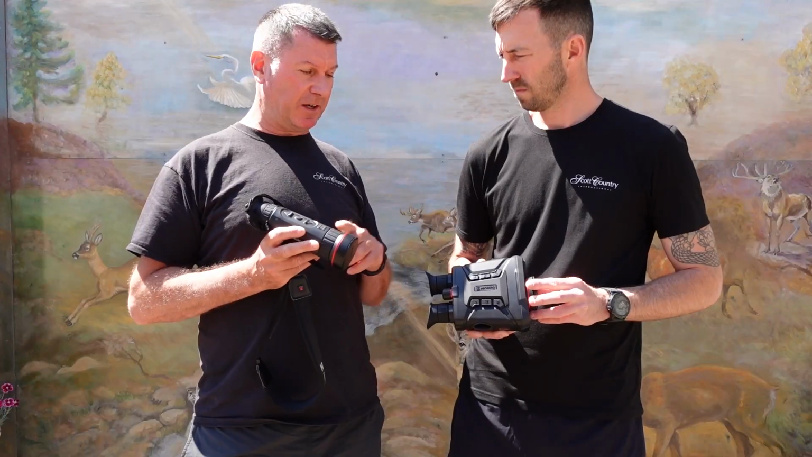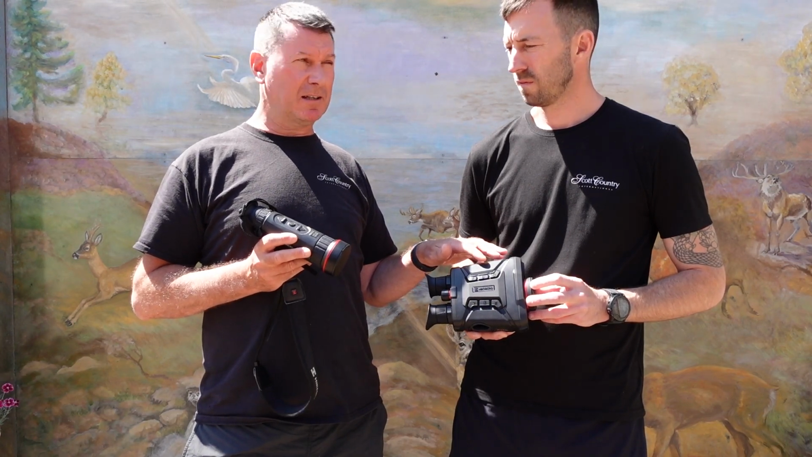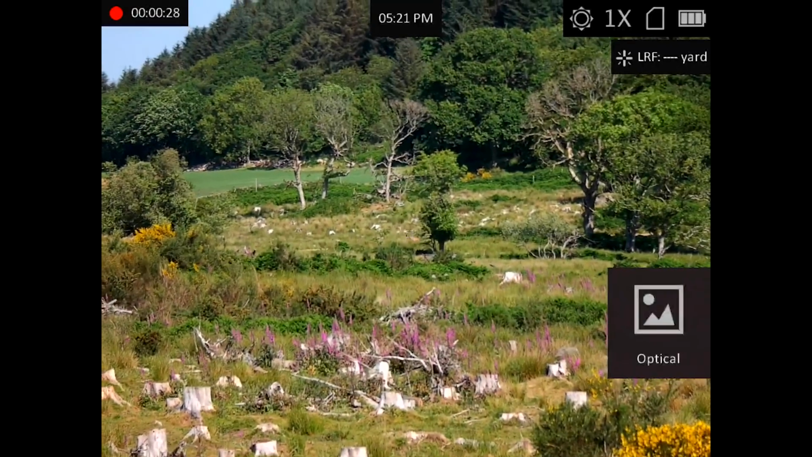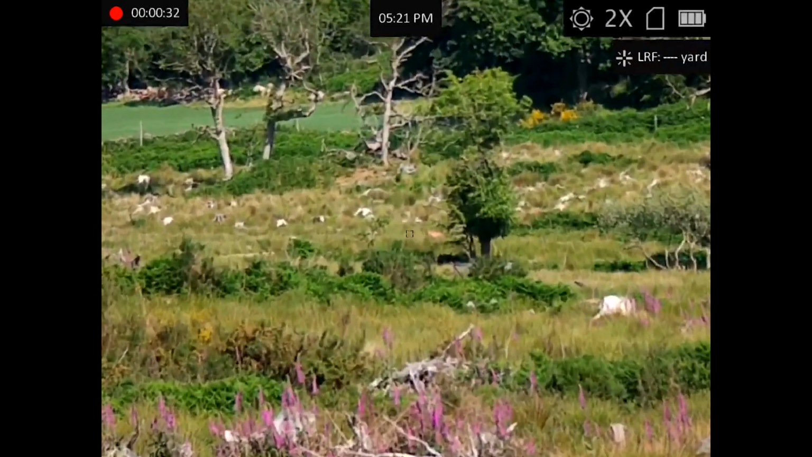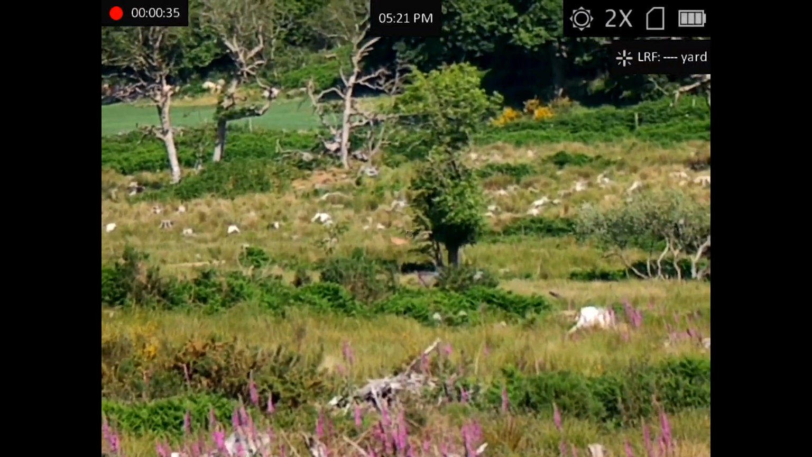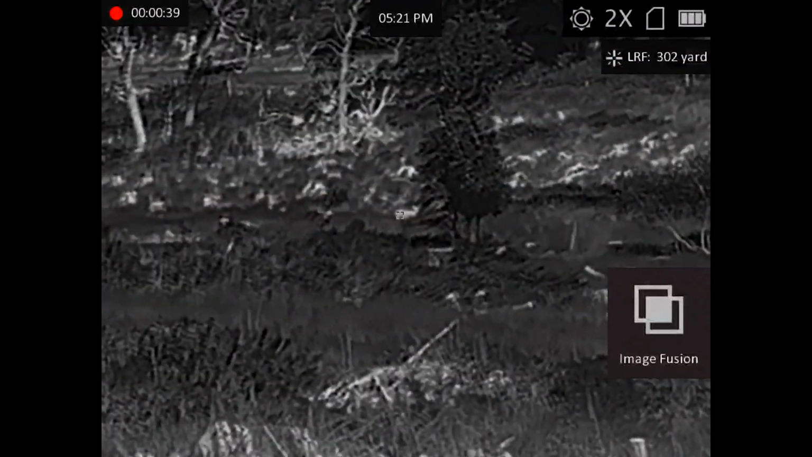This one doesn't have the rangefinder. This does, and Tim range found the deer at 319 yards or something like that. And even in this heat, the FQ50 was picking up the movement of the deer, and you can see it away in the distance, and we'll put that footage on. So really brilliant deer stalking tool, this, especially in the heat.